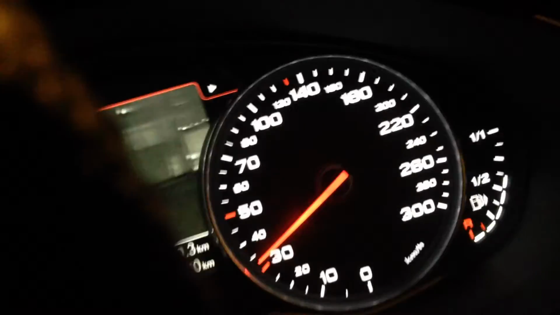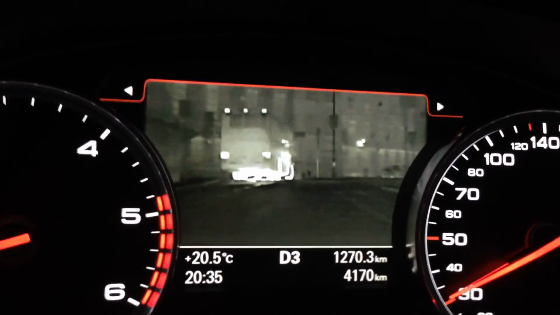Yet another reason, if you can afford it, to buy this pretty awesome car. I know I can't, that's why I'm handing it back tomorrow.